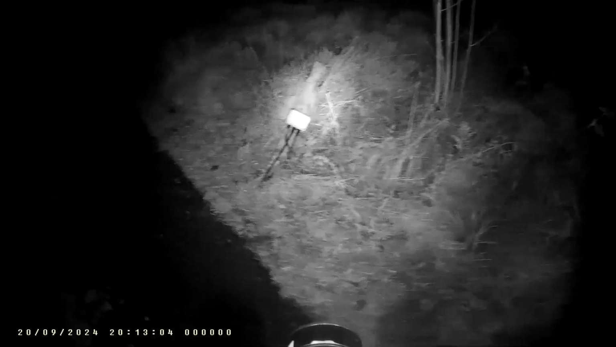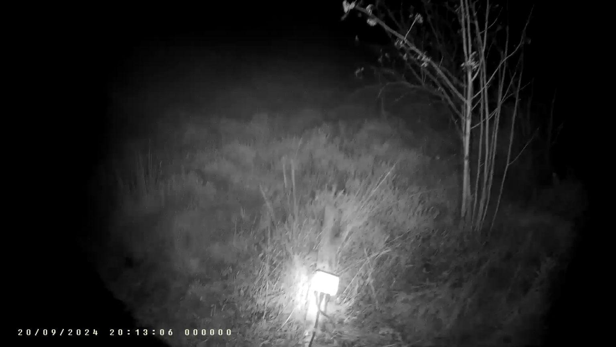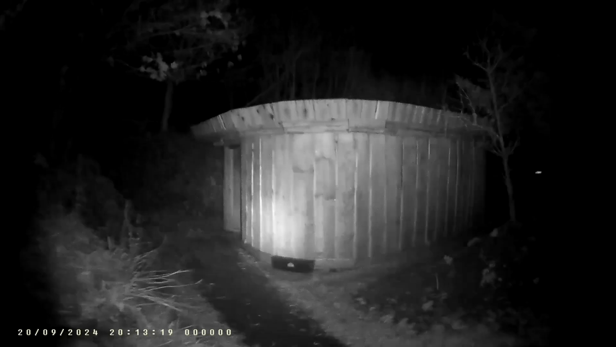More electrical junctions. There's another wee house in here. It actually is the last house. The wee stove.